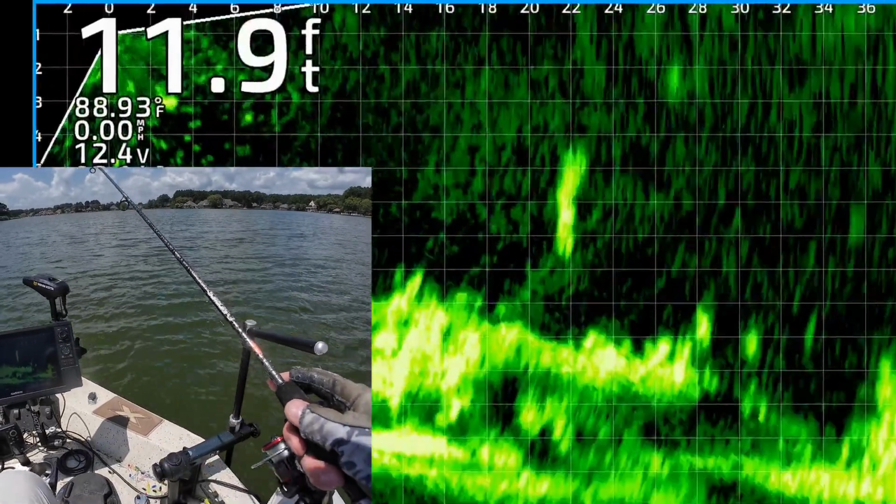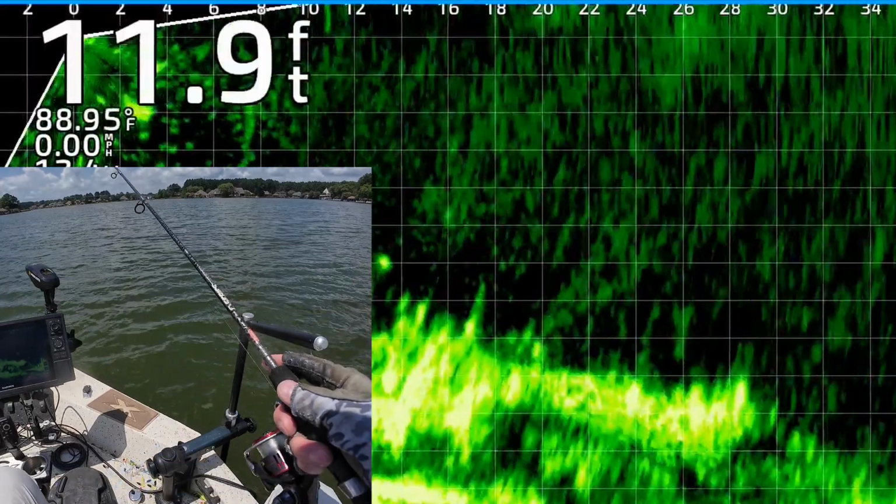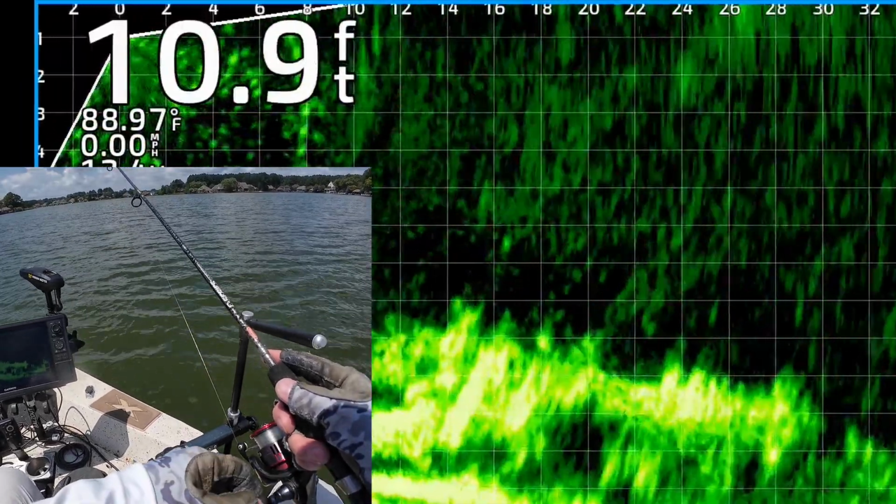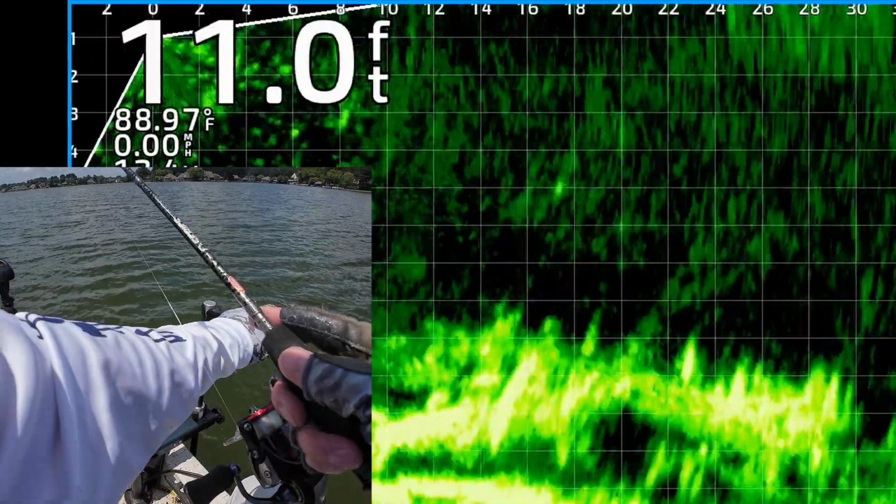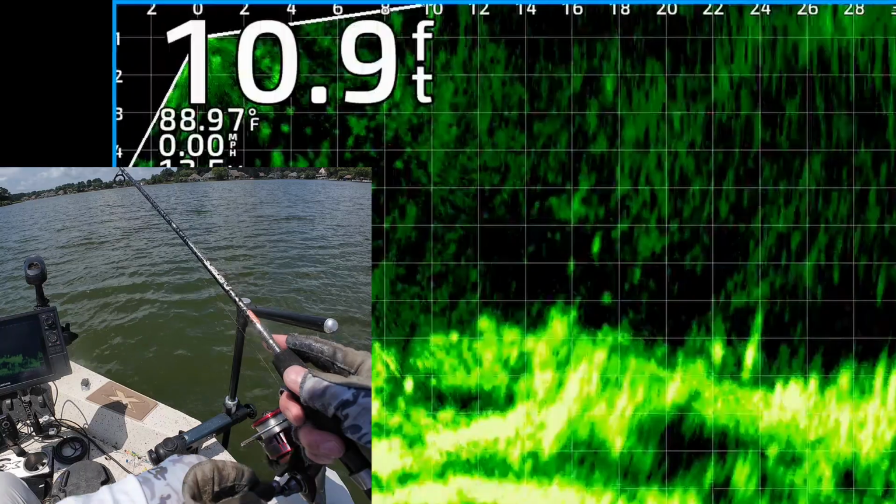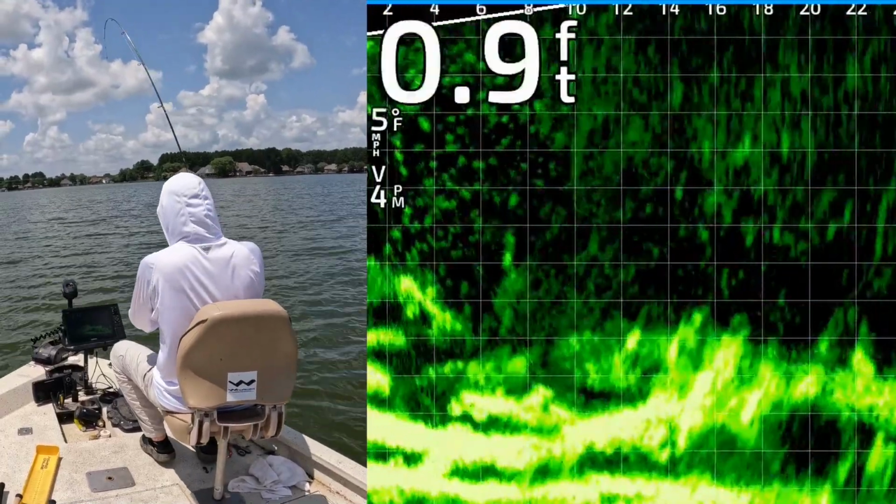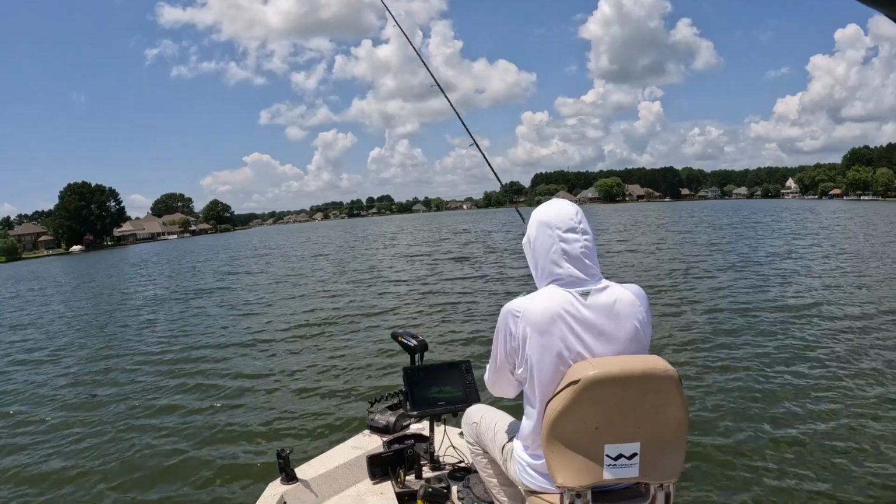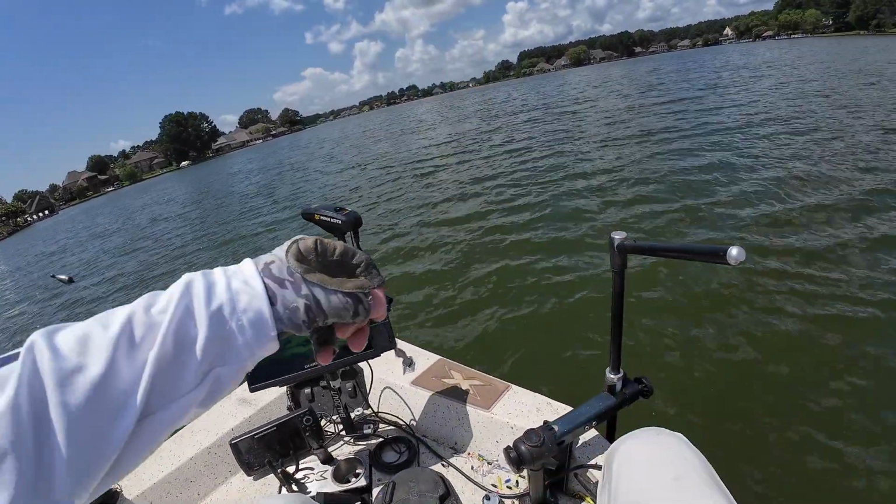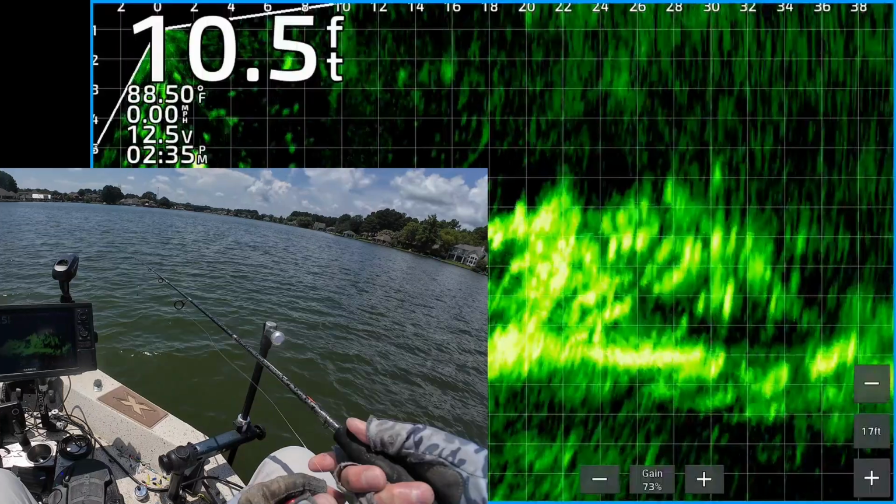Alright, there's my jig and weight. I'm going to bring it to them again. See if one of these mugs will eat it. Okay, you can see my jig and weight. I'm bringing it on top of that structure. See if one of them will eat it. One of them's about to right there. Yes. He came up and nailed it. That's got to be a catfish. Got off, thank goodness. Oh, that might have been a crappie. There's no slime.